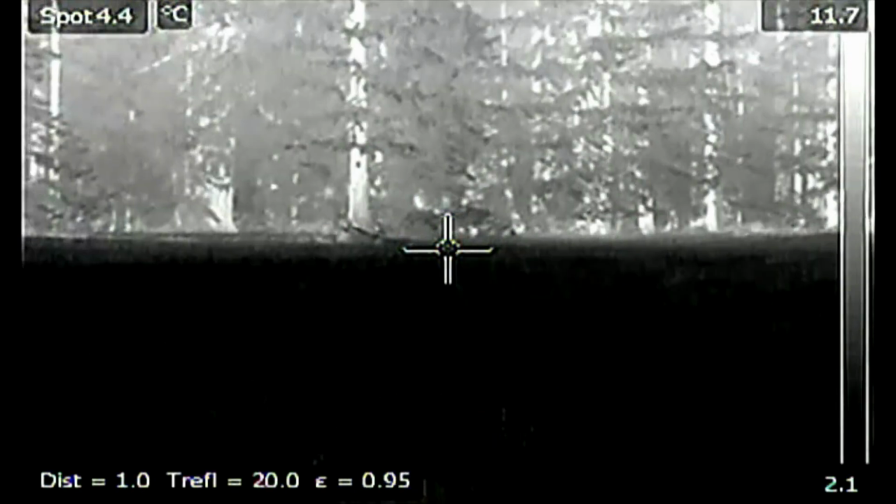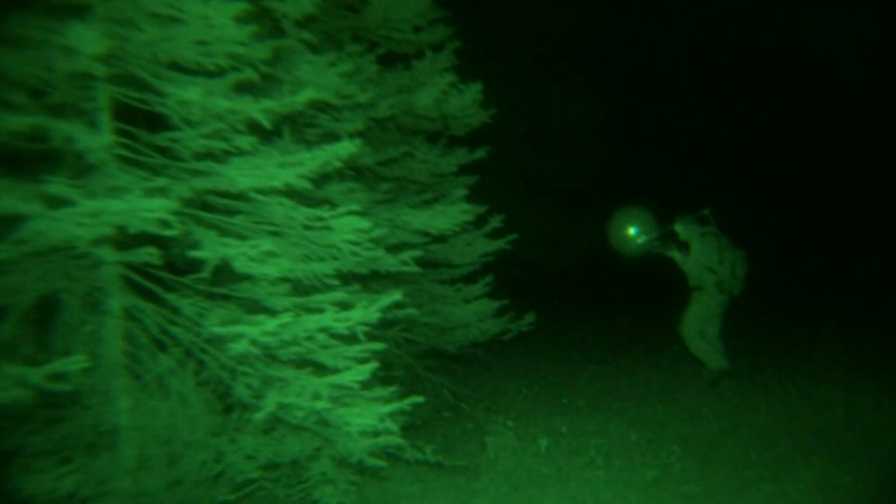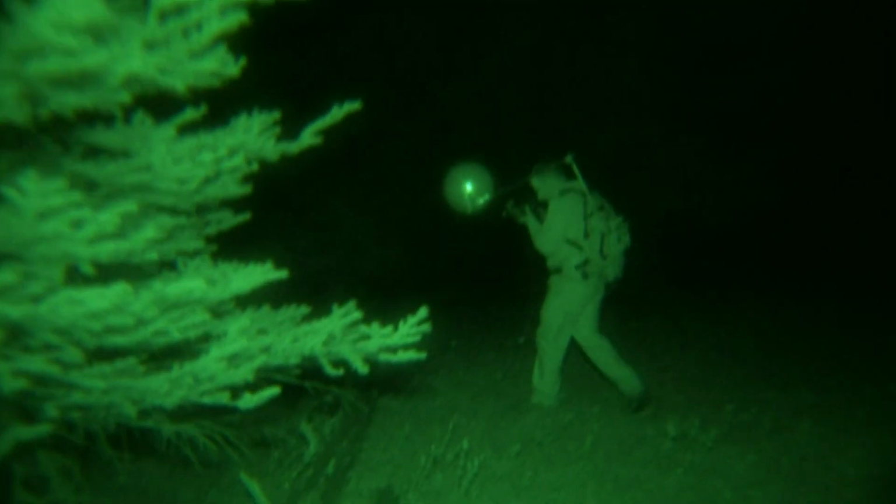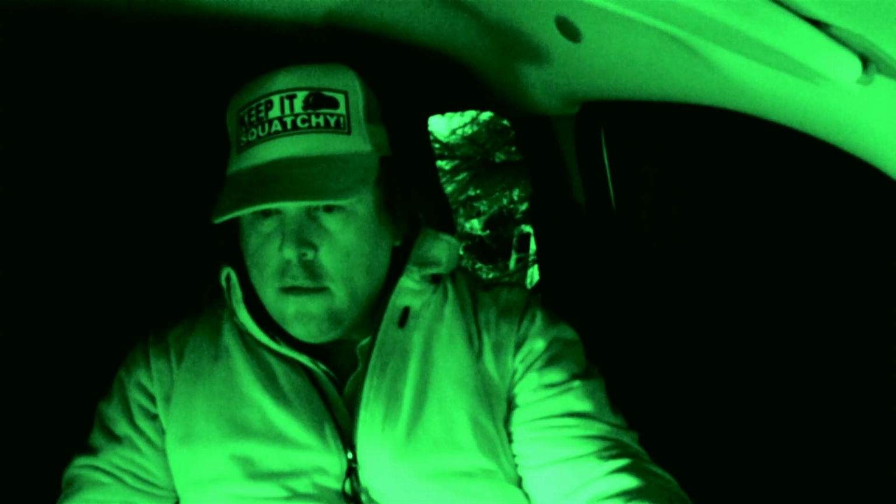Well, there's something right there. Okay, we're not the only ones here. I saw something when I was scanning the tree line, but whatever it was is now gone. It's times like this that I wish those mobile FLIR units were a bit more mobile, because there's no way Bobo can get that down here in the ravine. Bobo, I'm gonna try a couple howls.